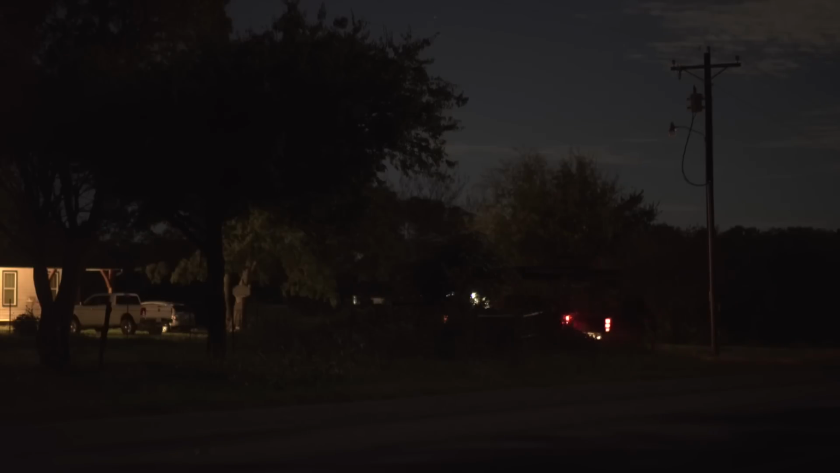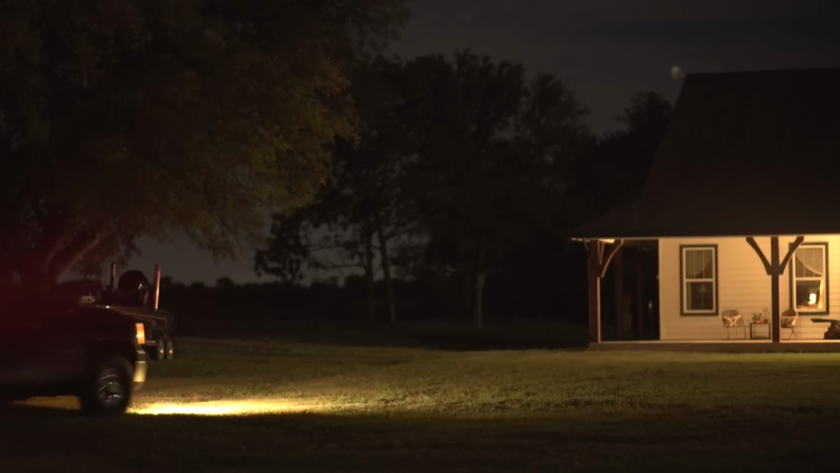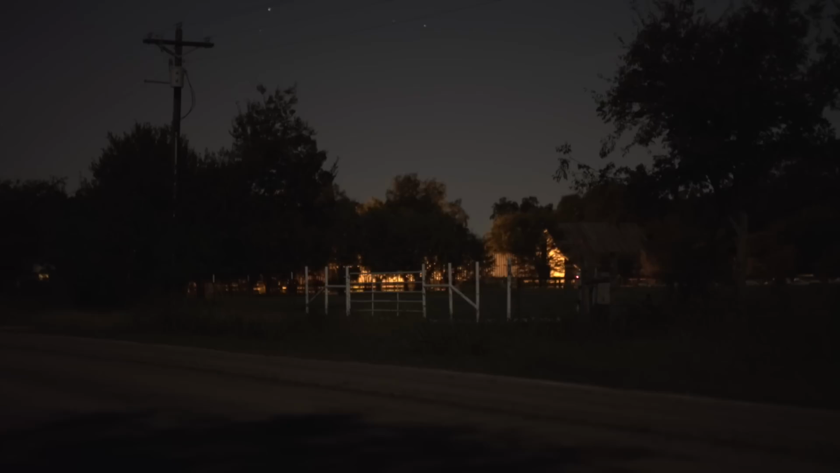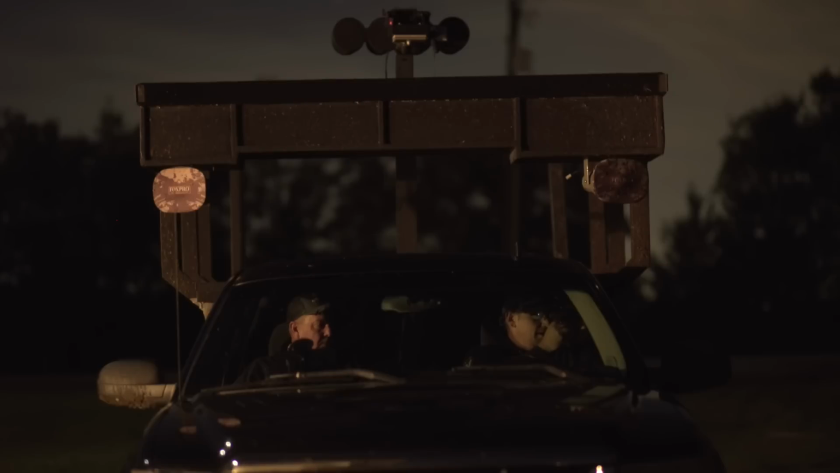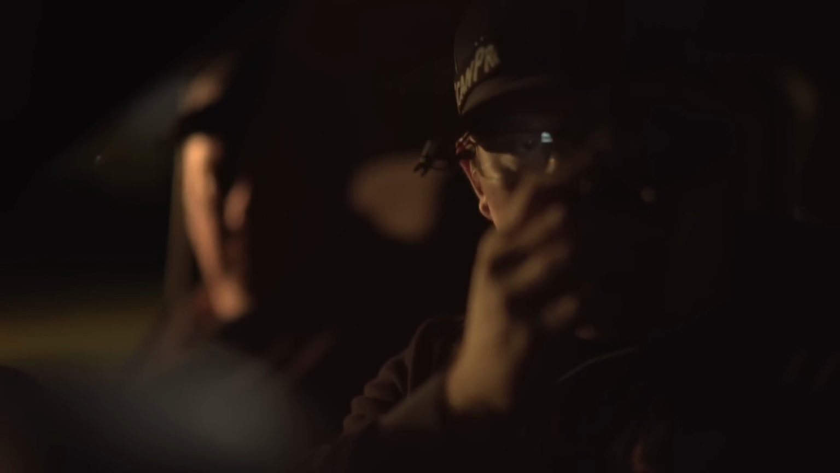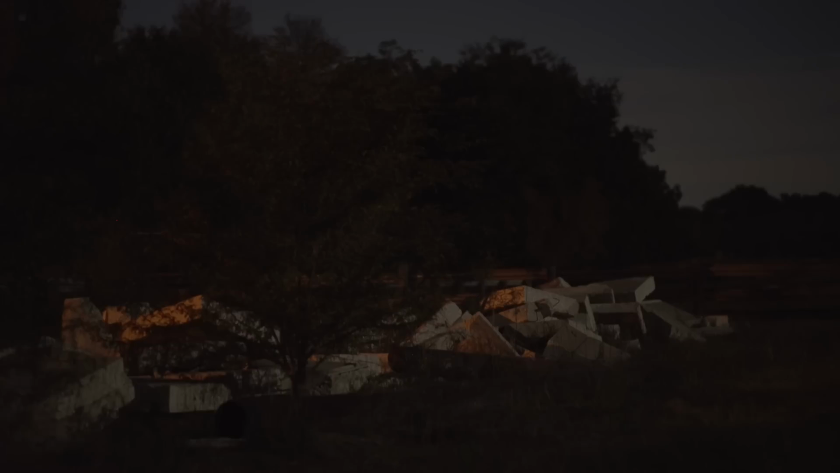The closest we ever came to actually killing him was one night after getting home from a long night's hunt. I always checked every time I pulled into my driveway, and sure enough, on this particular night, we caught him out in the pasture where he always is. That's gotta be him, Gary. He's exactly where he's been for the last 3 months. Right in front of that concrete.